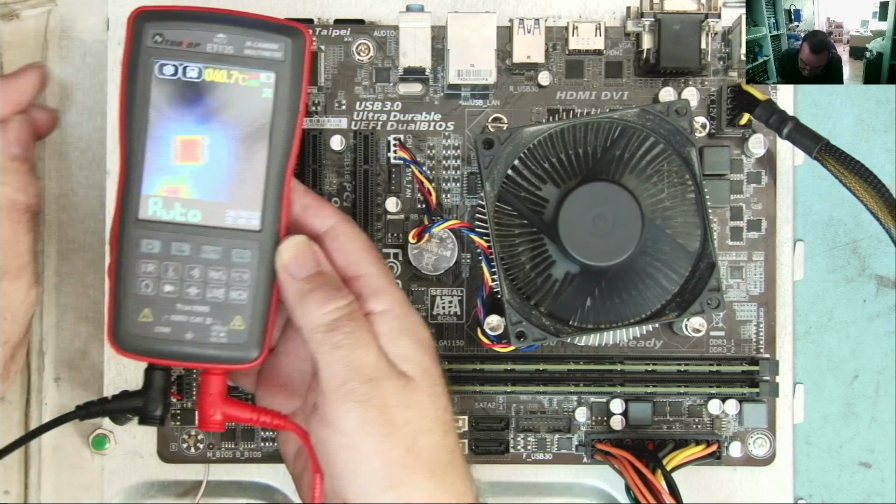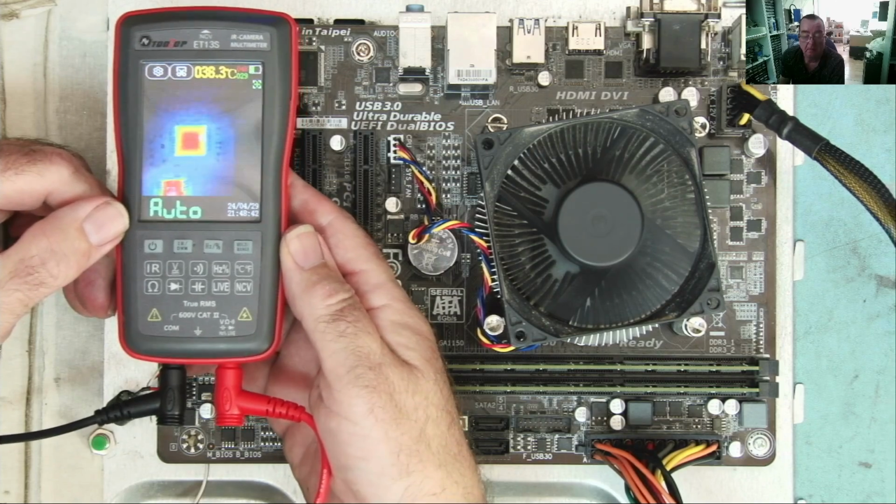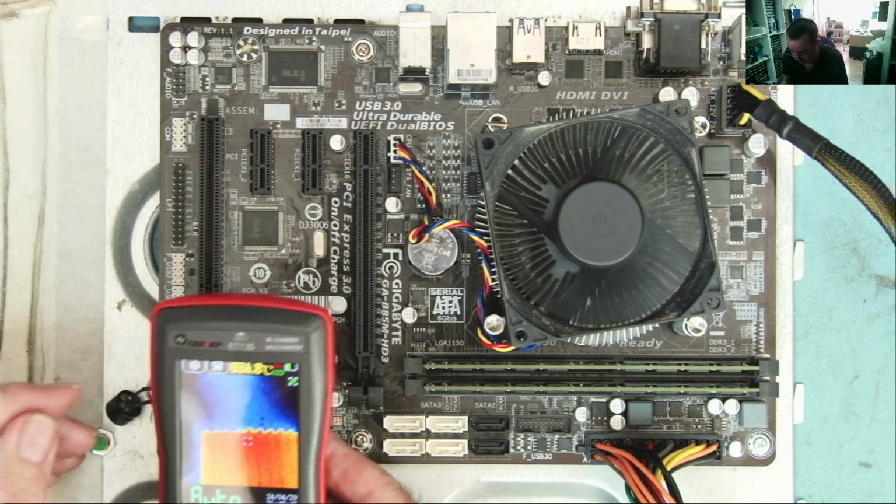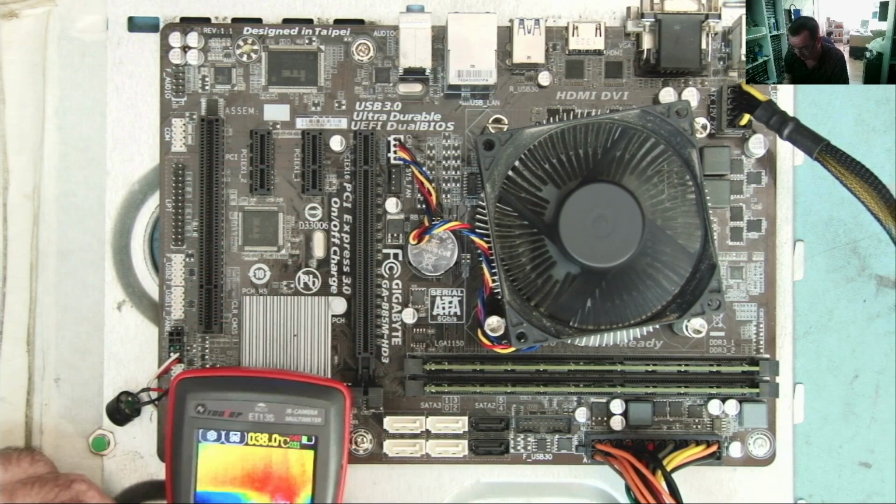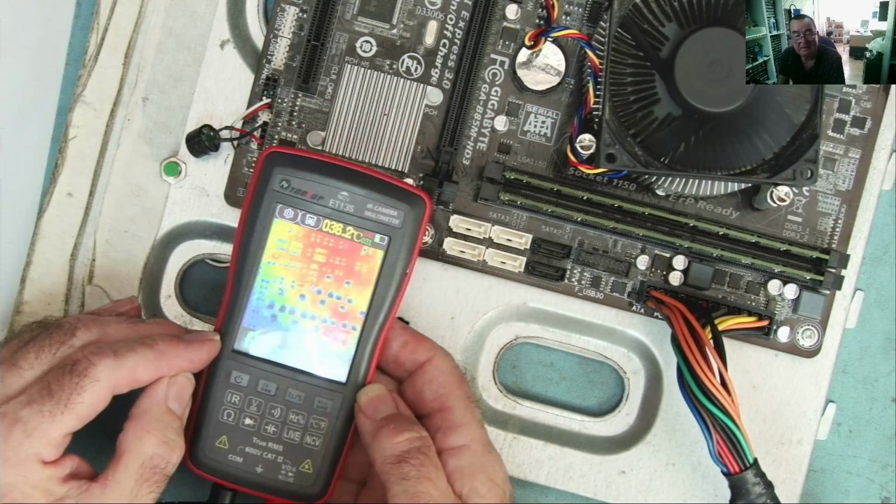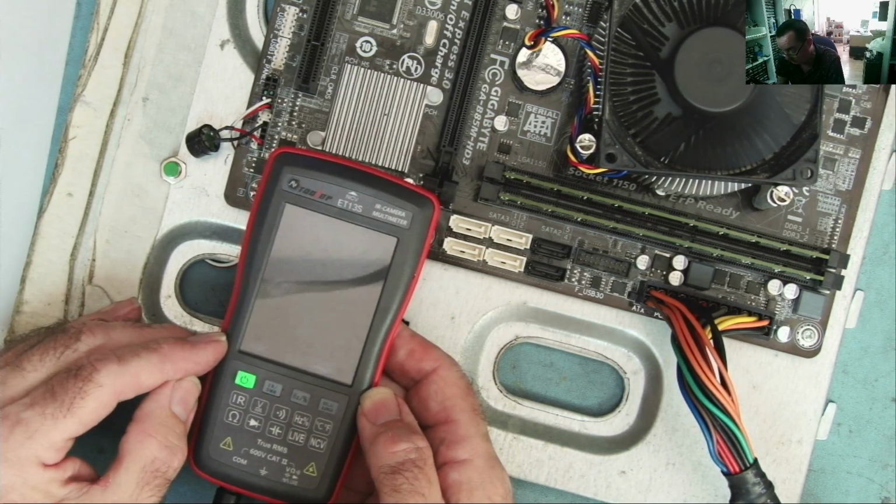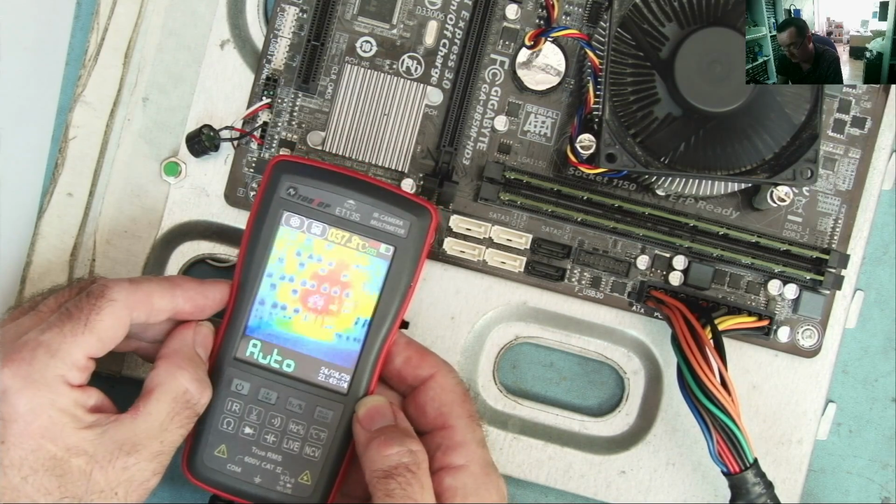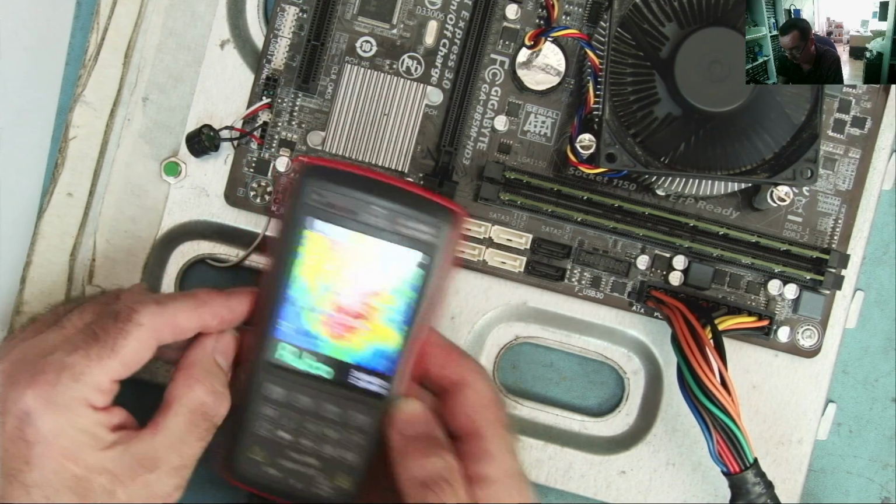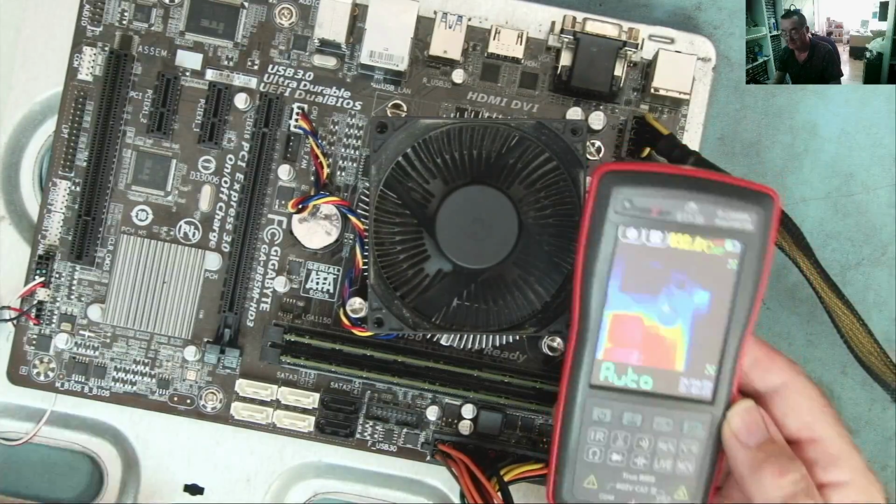That's this chip here. I have to say the thermal camera is pretty good. I mean, I can see down here, if I show you, I can easily see individual transistors. Okay, you can see them, all the little components. It's just gone to sleep. Let me wake it up. It wakes up instantly. So I can easily see all these individual, that's the tiny little transistors here. This is the VRMs this side. Let's have a look.